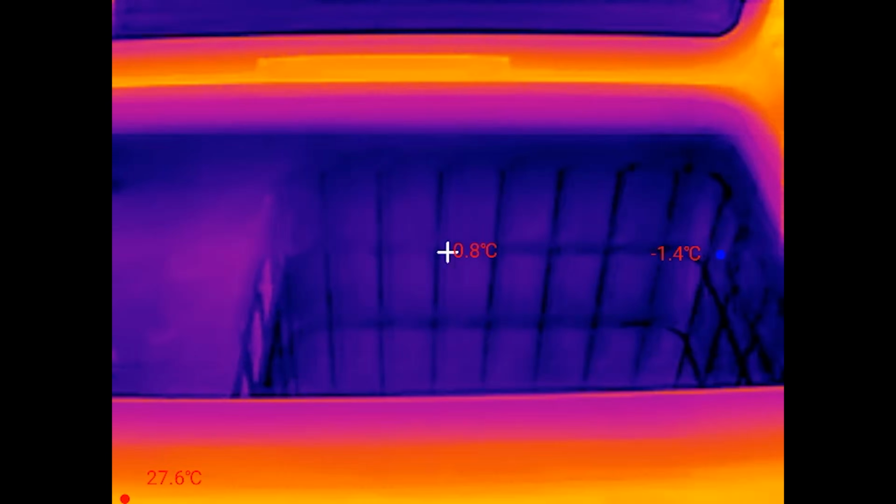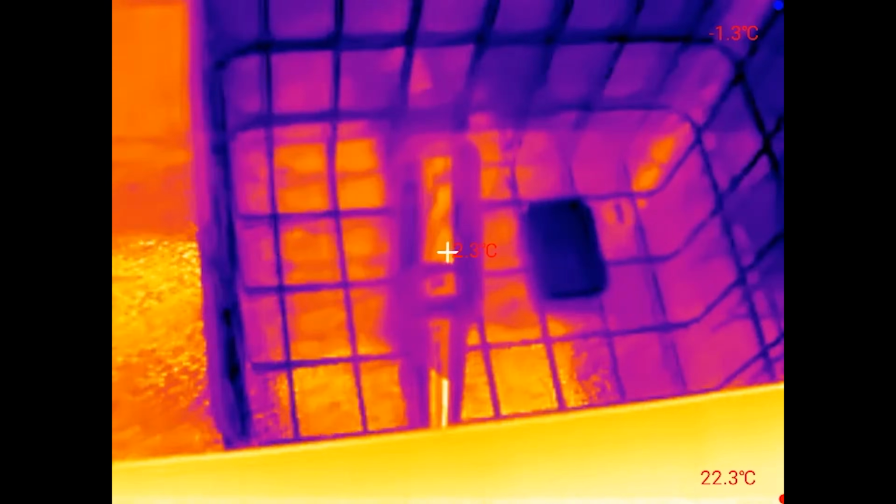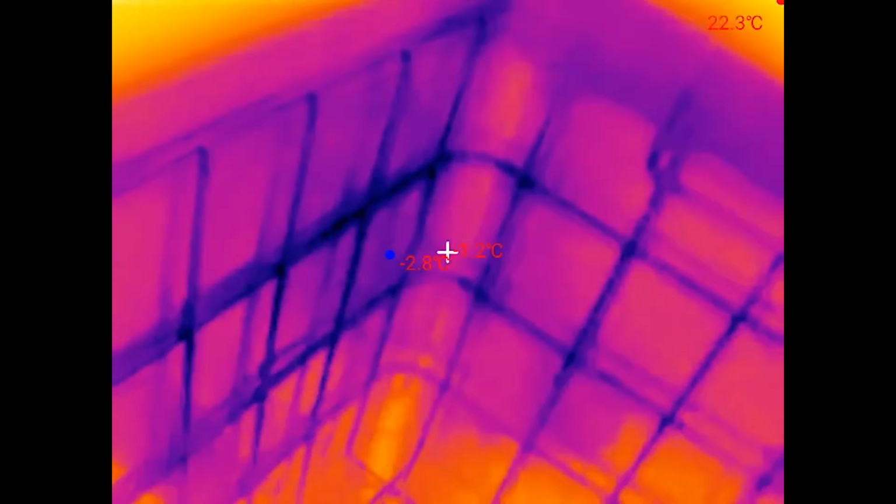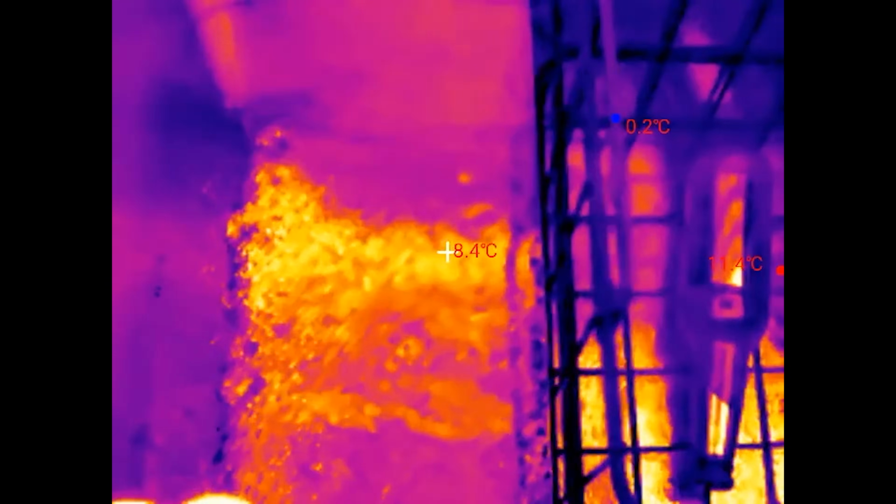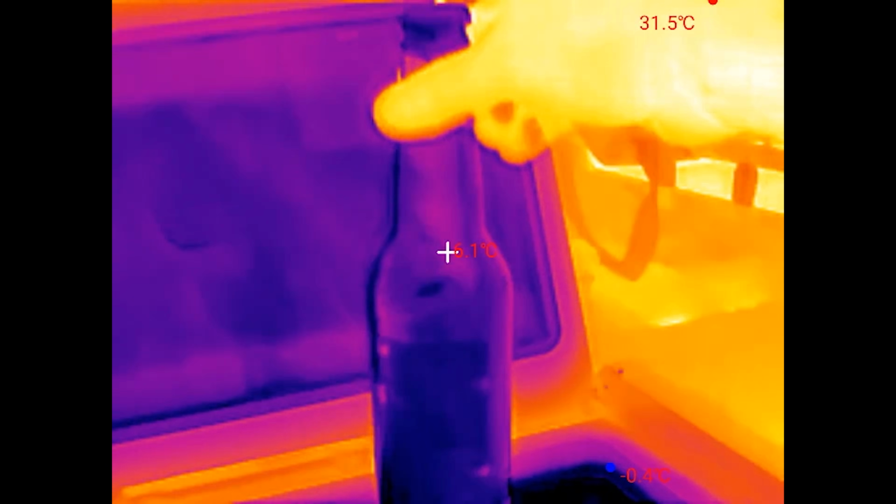Looking at the thermal camera, the chest fridge suffers from uneven cooling. The cooling elements are on the top sides of the fridge, mainly towards the top, but there is no cooling on the bottom at all. So when the fridge was set to 0 degrees, the sides had a minimum temperature of negative 1.1 degrees, but the base of the fridge sat between 5 and 8 degrees Celsius. The beer bottle that I placed in the bottom was sitting at an even 6 degrees. Therefore, that massive temperature difference from the freezing sides to the warm base means you have to be really careful where you pack your food and how you store it.